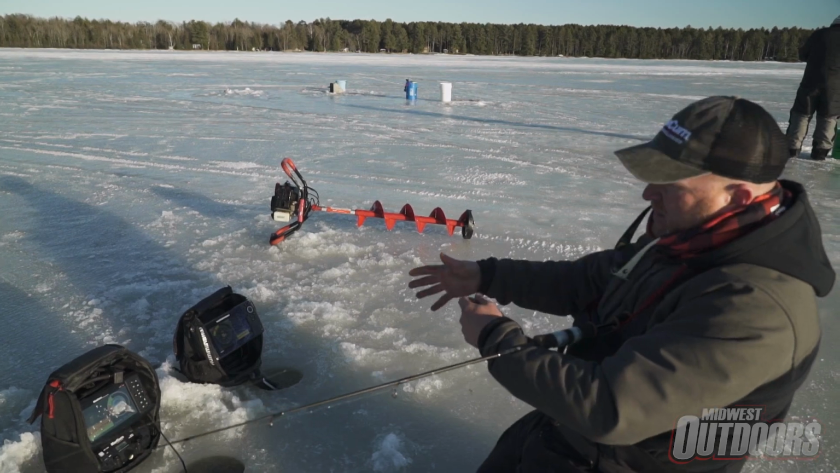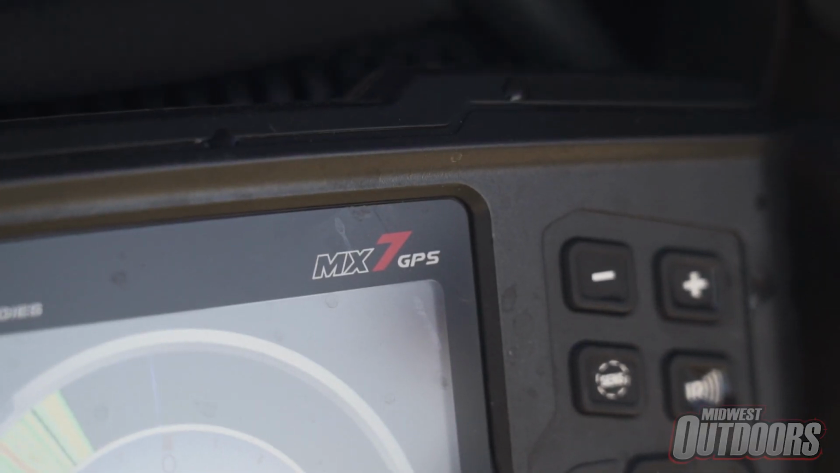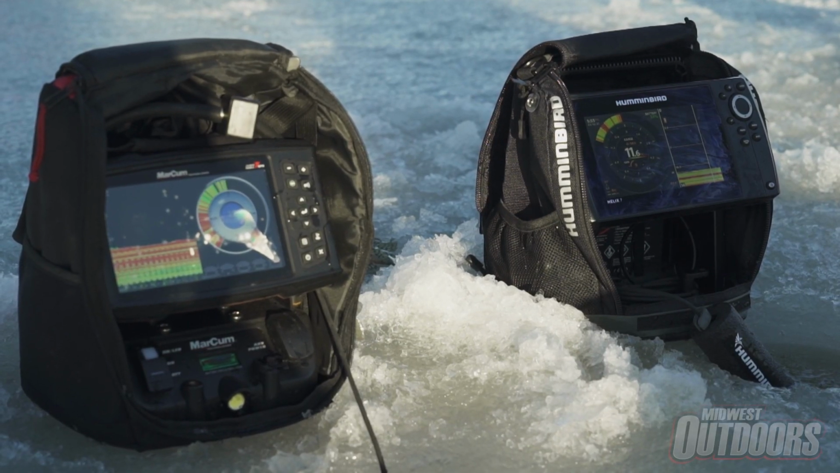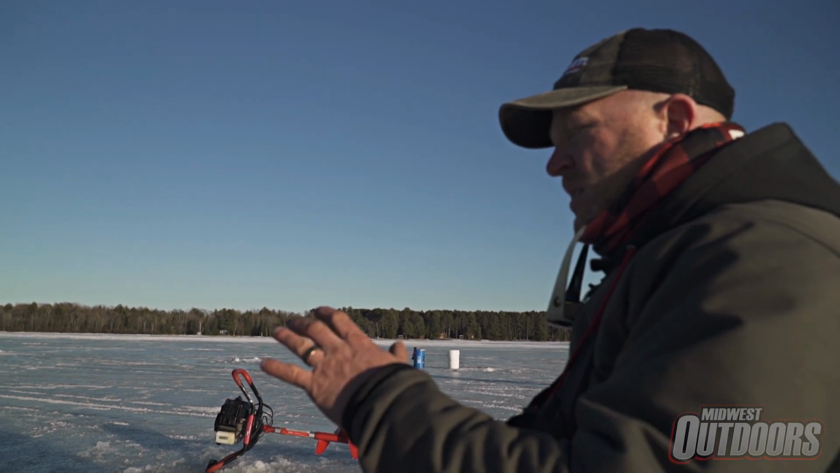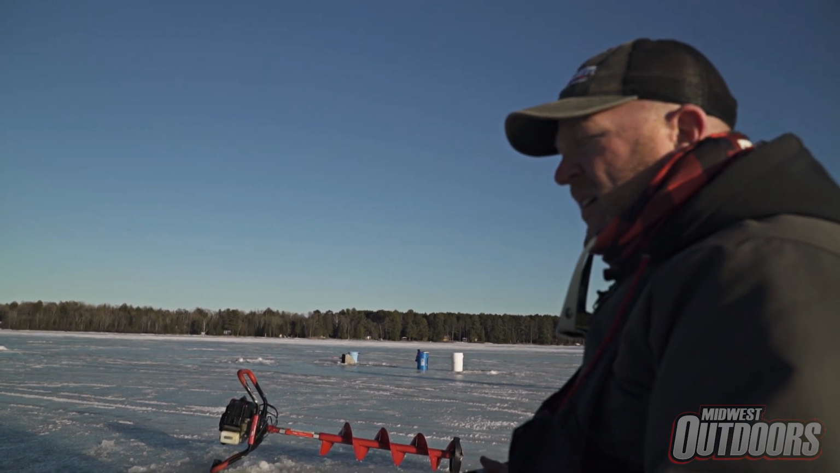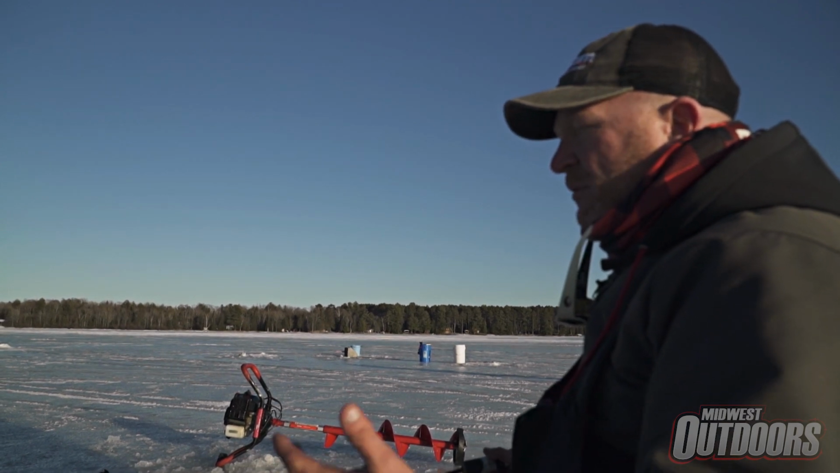As you can see here in front of me, I've got two of the leading LCDs on the market, the Marcum MX7 GPS and then the Humminbird Helix 7. And what's nice about these units is they are an all-season type of graph that you can put in your boat. You can use it in the summertime, whether you put it on your boat or on your kayak, and then take it off and use it for the winter. These units are more practical for everybody to use.